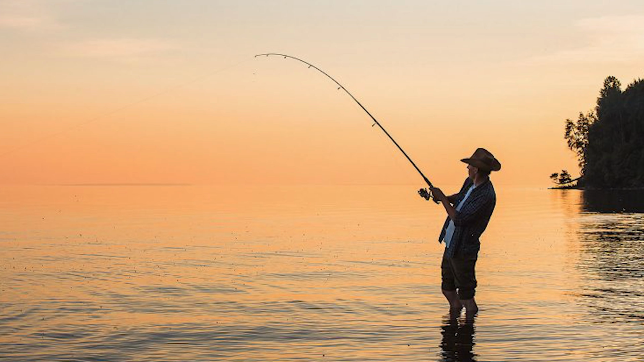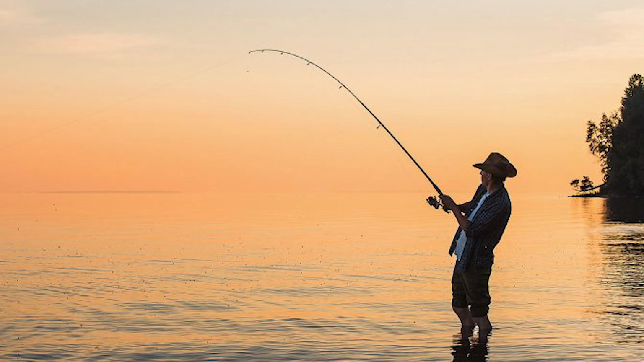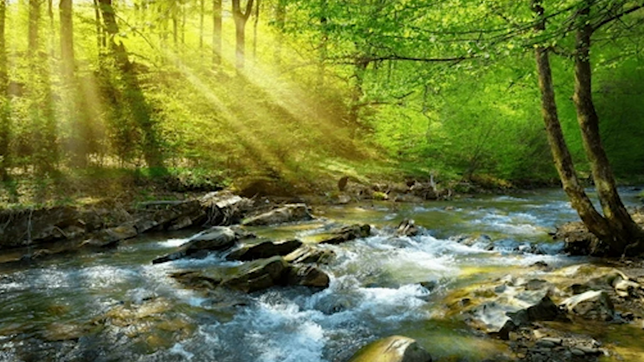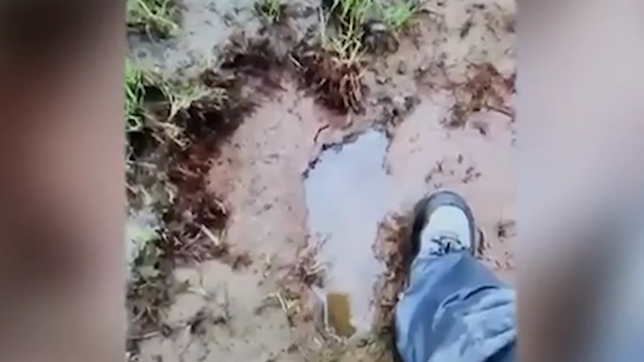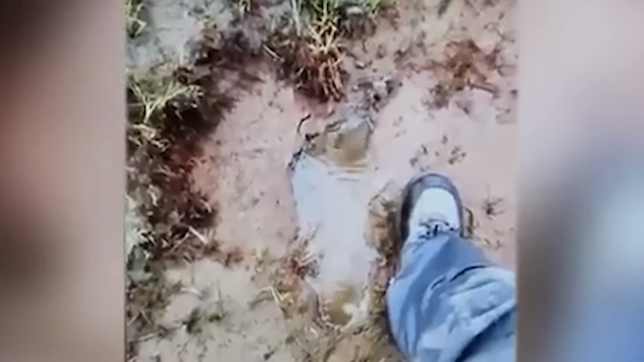Fisherman Bigfoot encounter. Deep in the wilderness, a fisherman stumbled upon a startling discovery that has left him convinced of the existence of a legendary creature. While wandering along a riverbank, he came across enormous footprints, bigger than his size 10 feet, and unusually deep, suggesting a massive weight behind them.